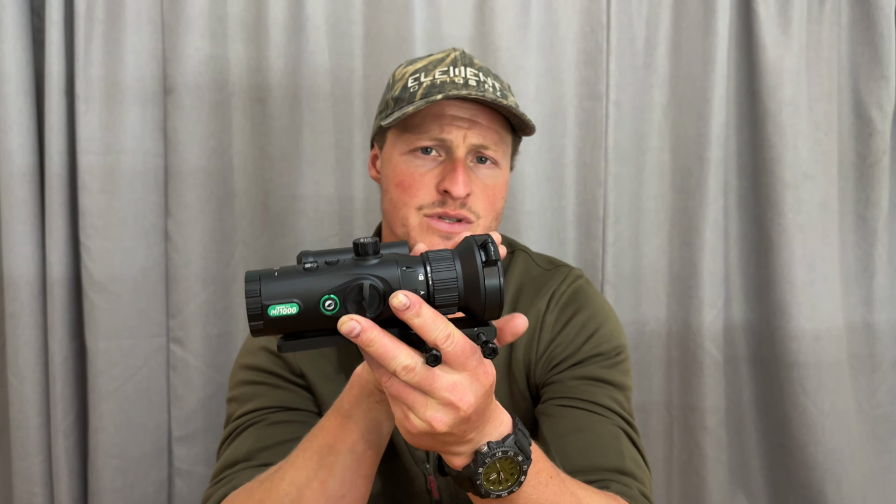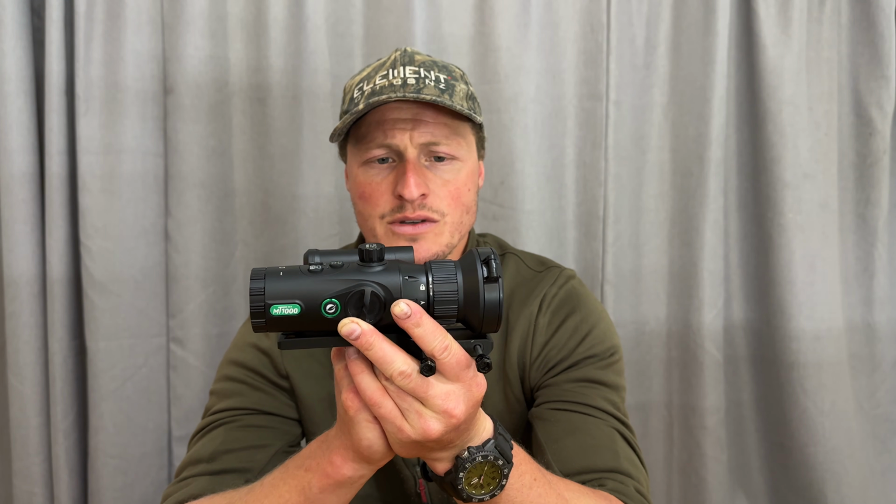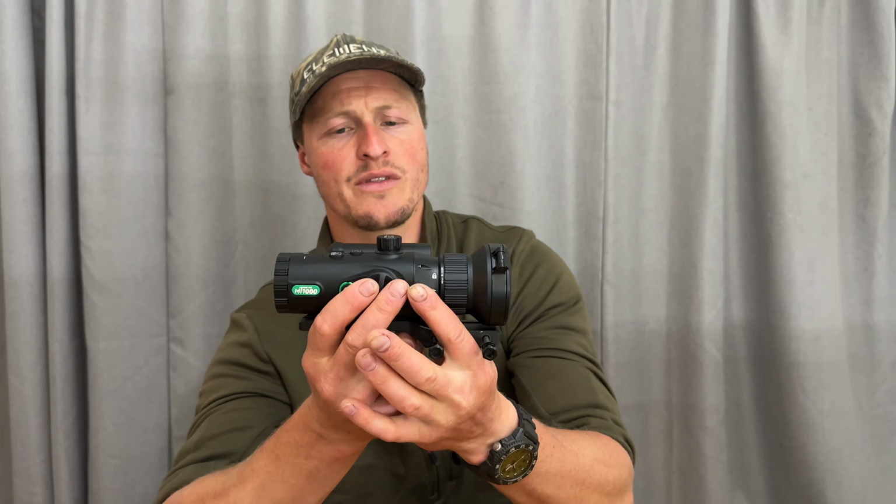I did end up using the 50mm most of the time, just due to the terrain I'm in. You do have the opportunity for some of those longer shots, but we did shoot some animals in close at around 60 and 70 meters, and it performed very well there as well.